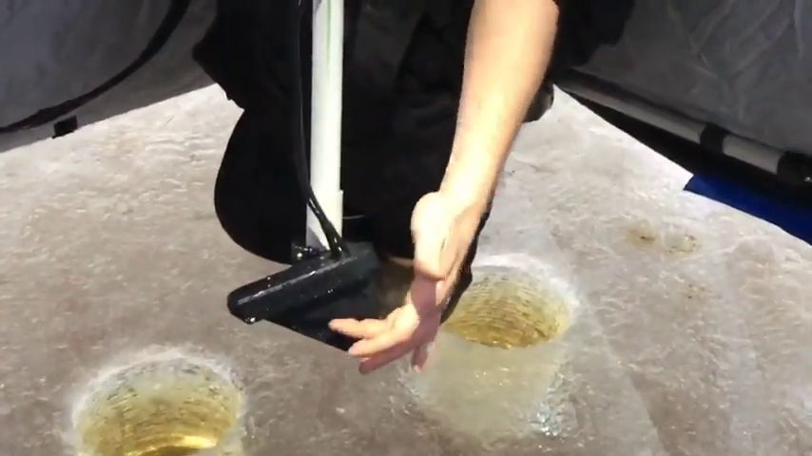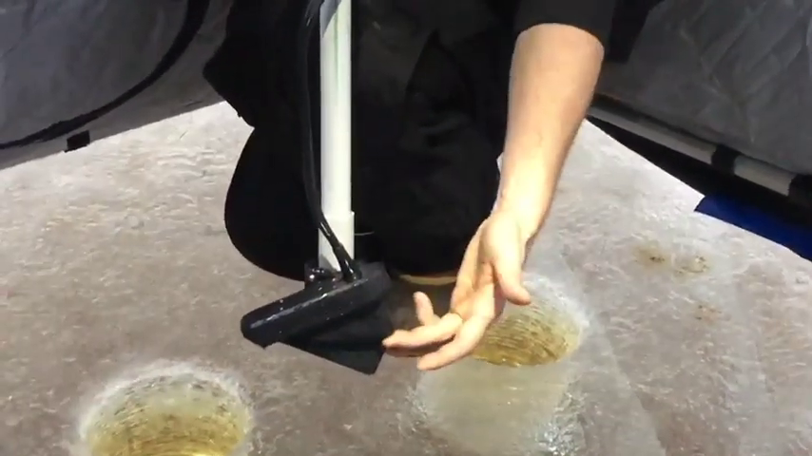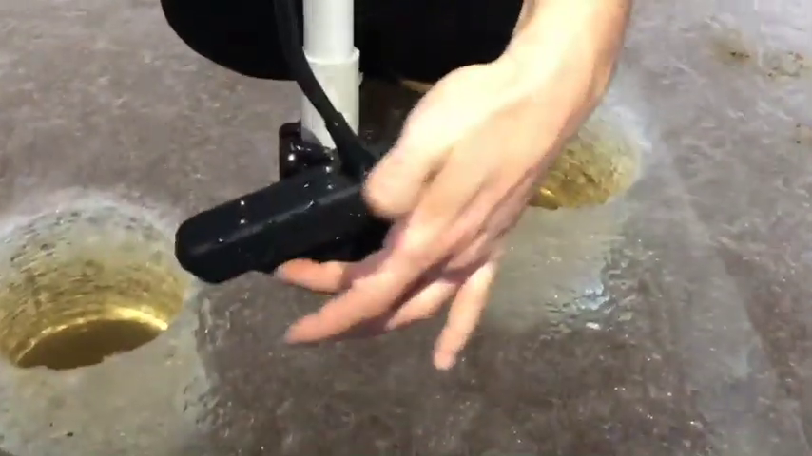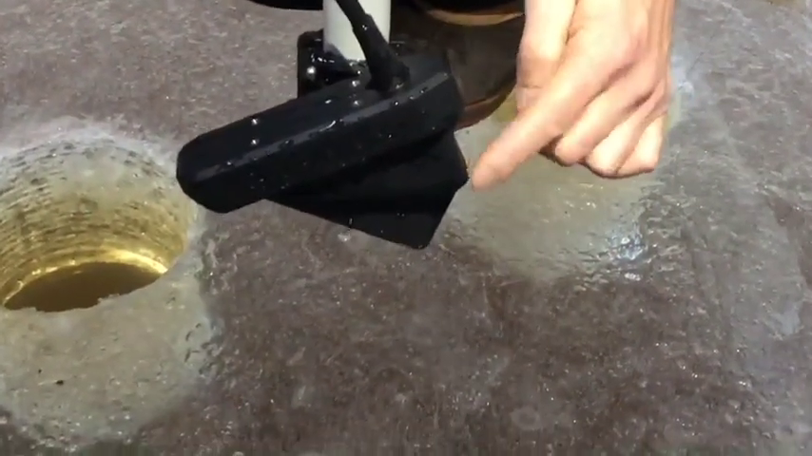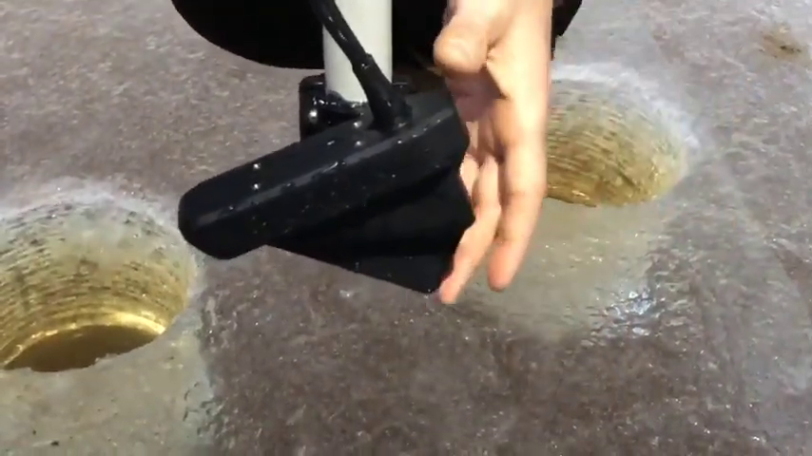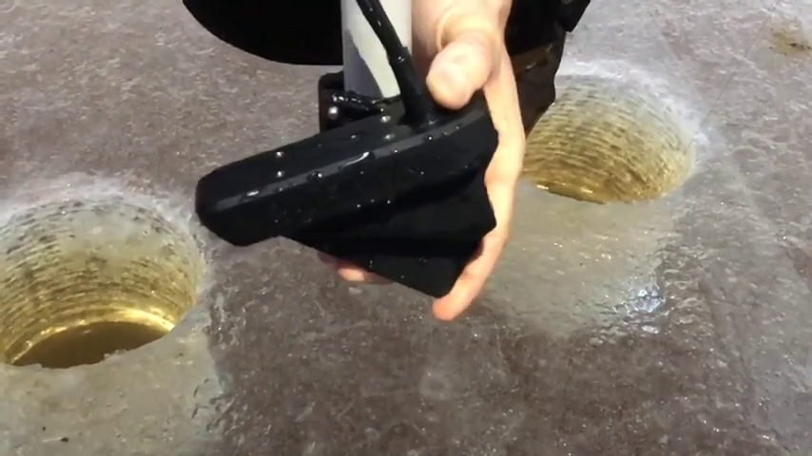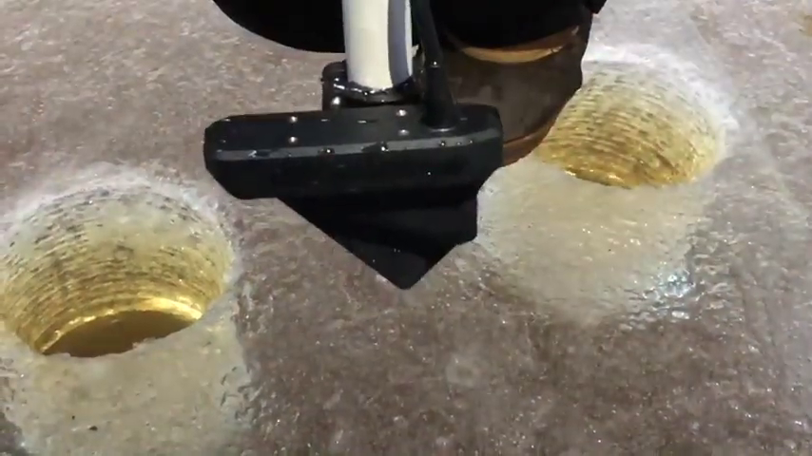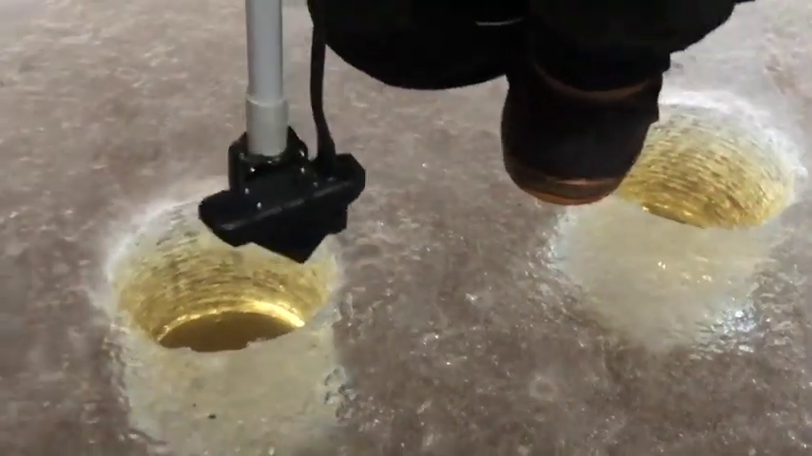See how this middle seam right here is parallel to the ice in down view. And in forward view, you're just going to go ahead and turn that, and Garmin's going to be parallel to the ice. You're going to go ahead and put that back in the water.